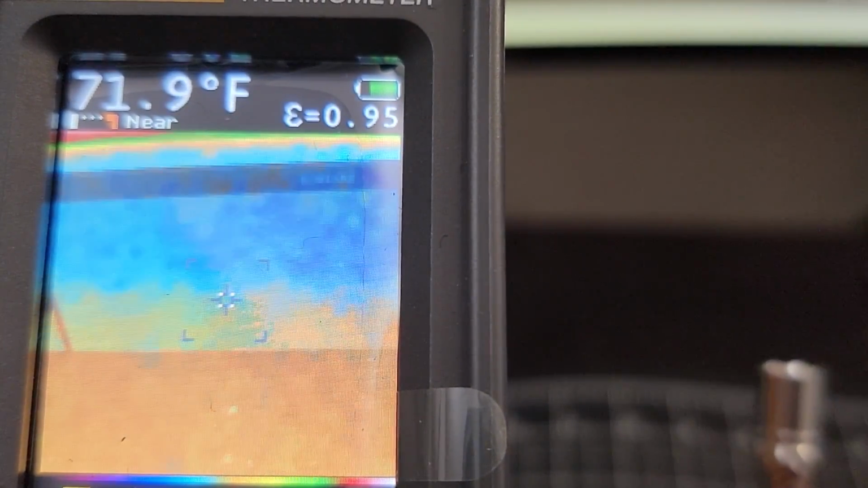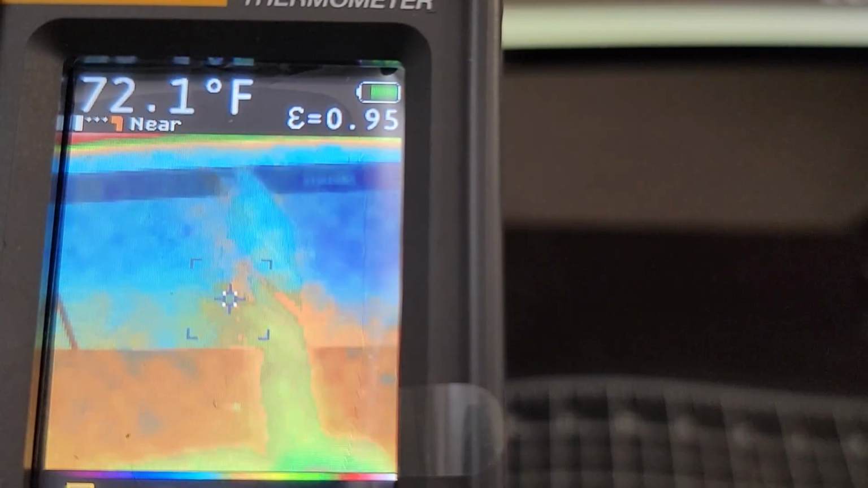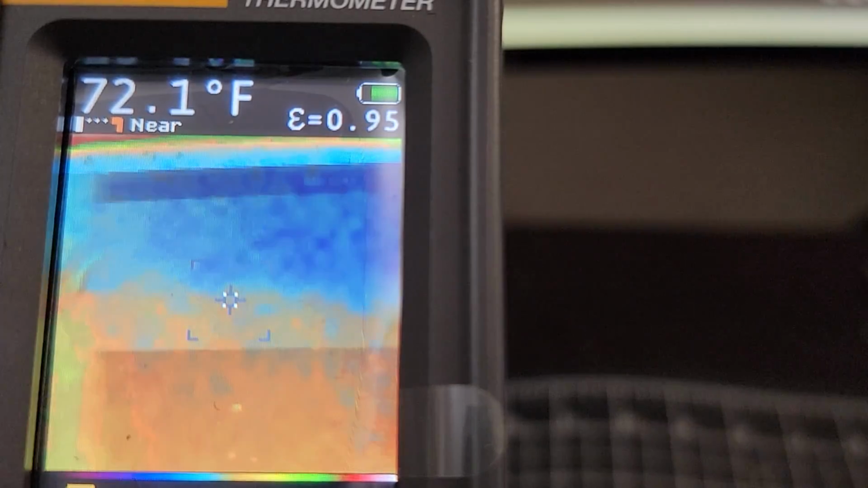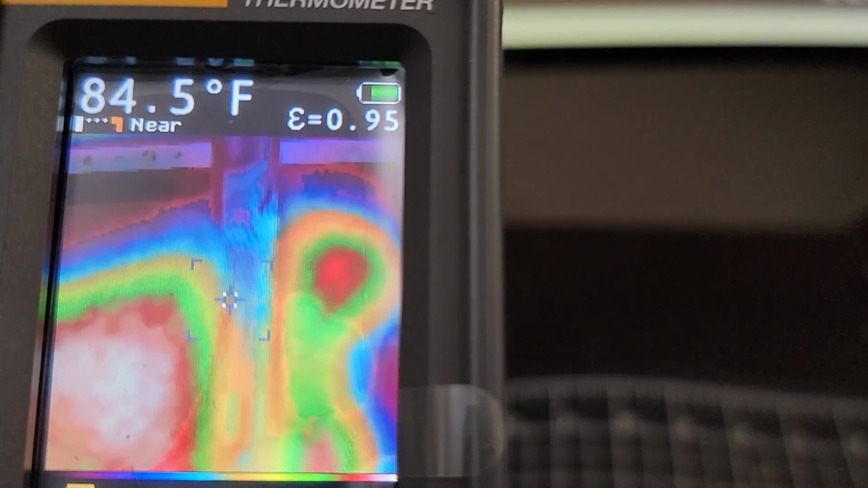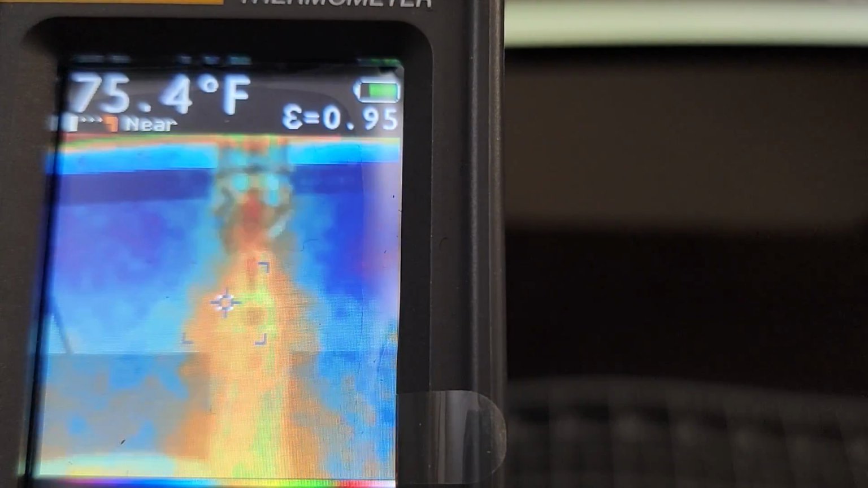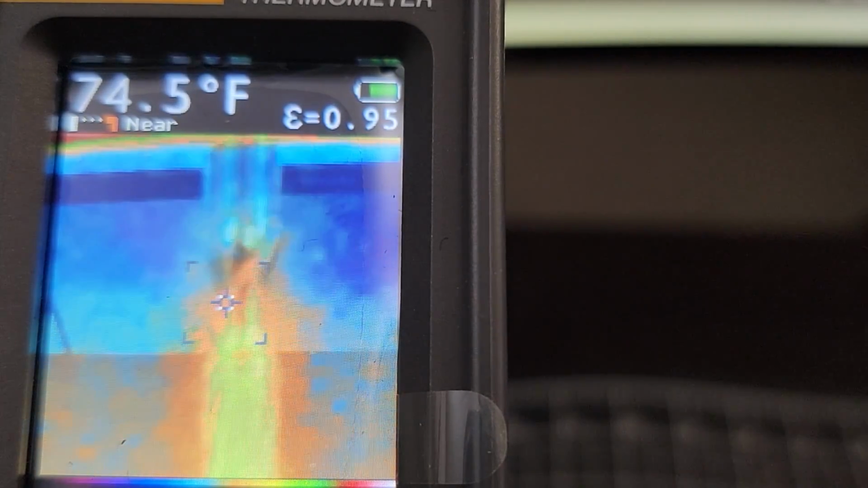In this video, I'm using a Fluke thermal camera, and I have it set up here on my desk. I'm going to do my best to heat the tip until the stem, or at least a midpoint on the stem, hits 100 degrees Fahrenheit. I know this test is kind of loosey-goosey, and I'm trying to be a little scientific without being ridiculously strict. This is just a loose test.